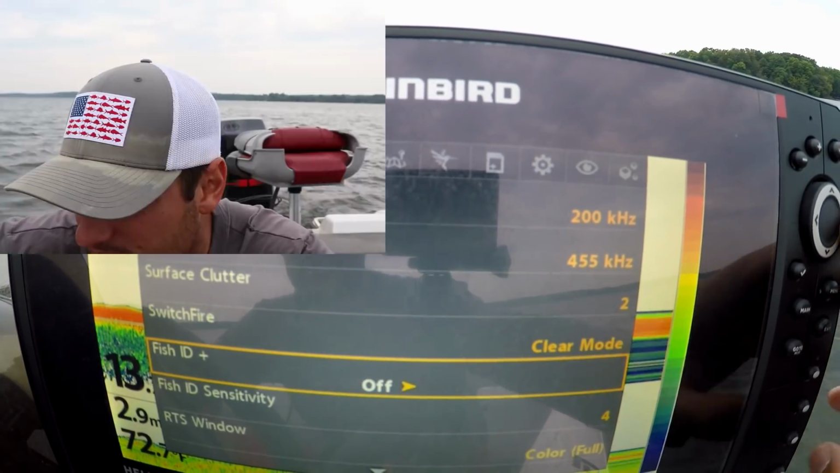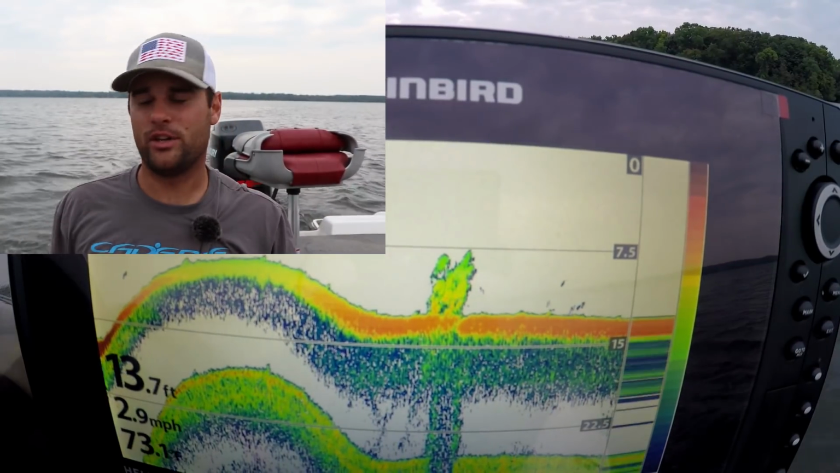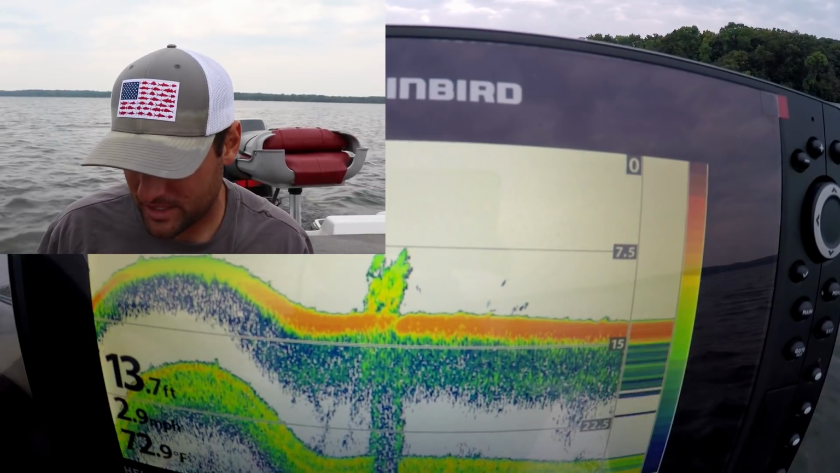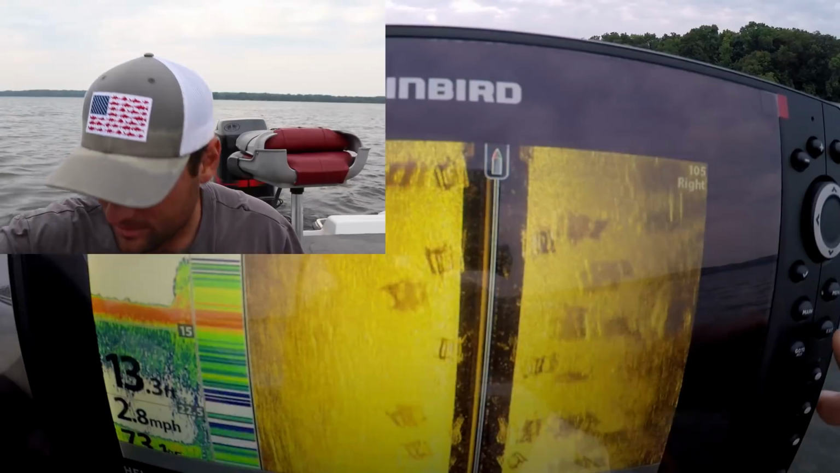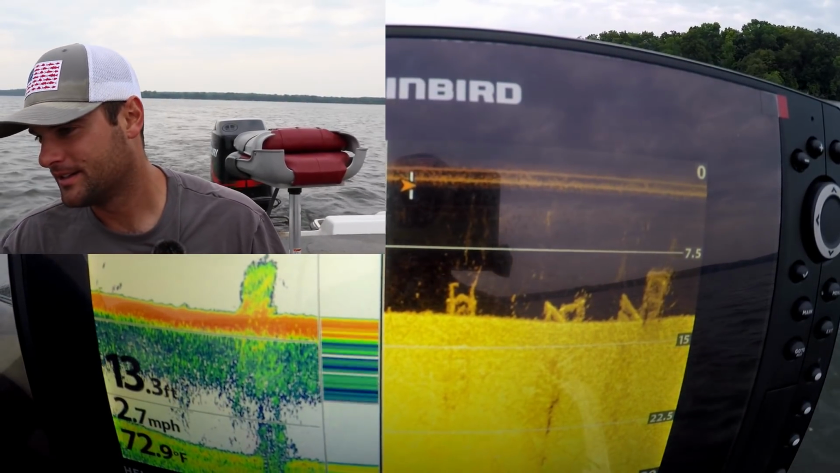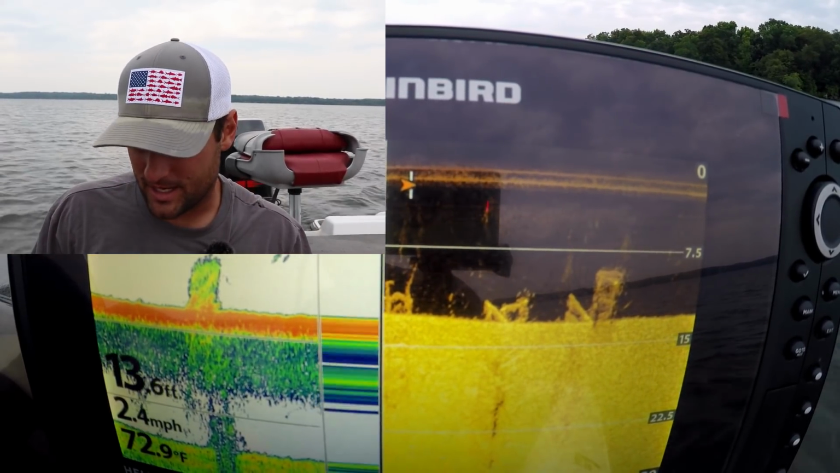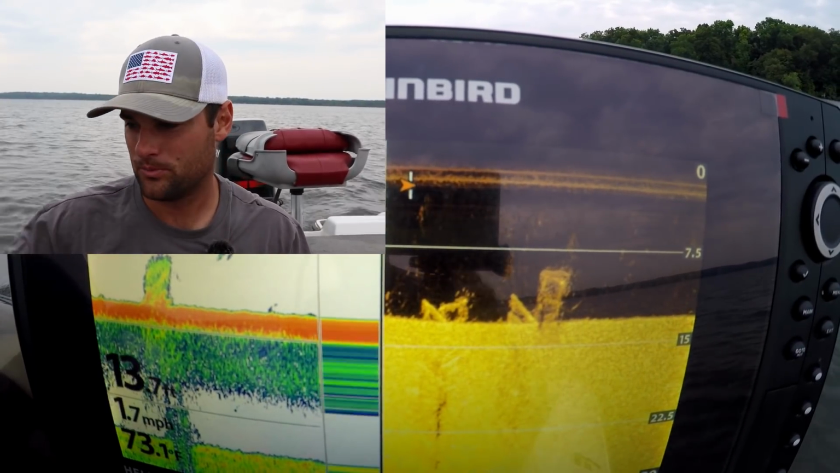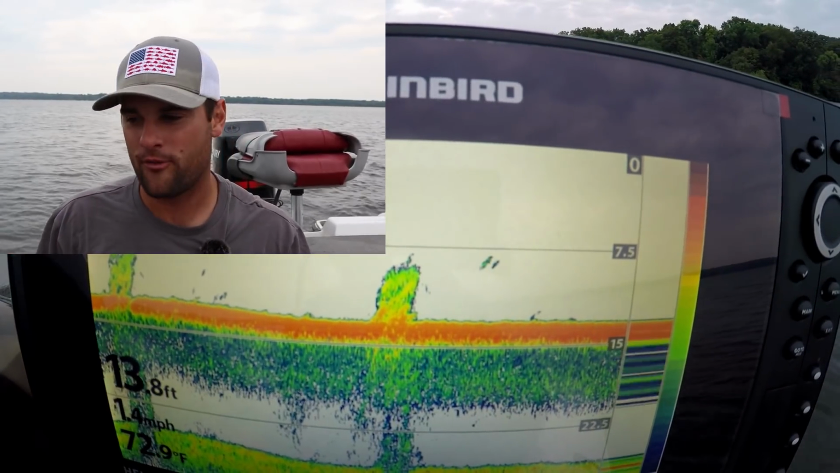Oh, here we go, fish ID. Bingo, fish ID is on, okay. I've never used it on this unit, so I know what fish ID is. I've seen it on other units, but I have no idea if it's working or not. I mean, clearly there's fish. There's definitely fish down there on these brush piles. I don't know. Either way, it makes a lot of assumptions that I don't think will help you out in the long run, okay? So if you're using 2D sonar, just leave that fish ID off.